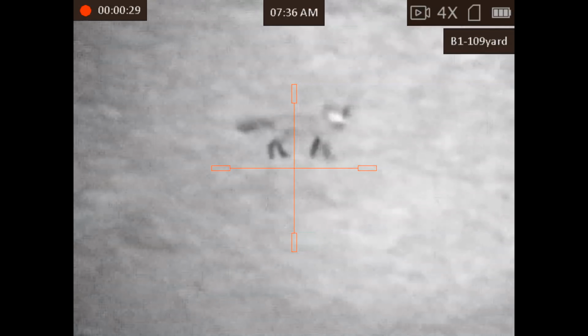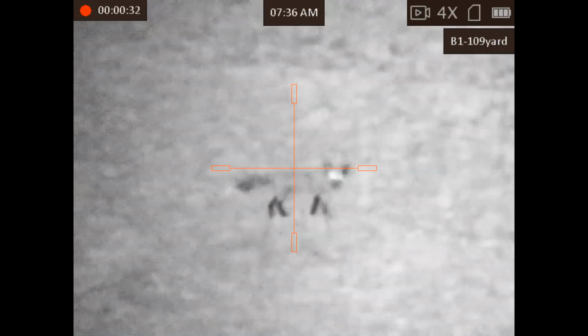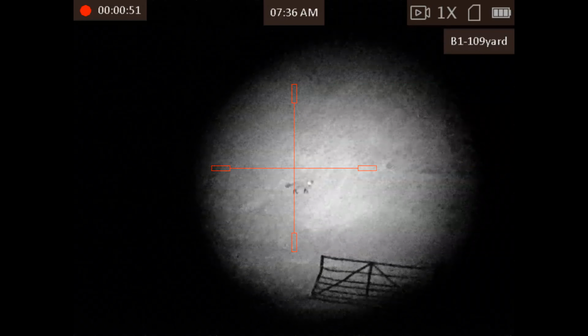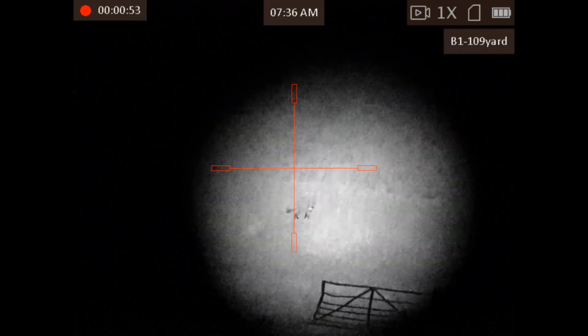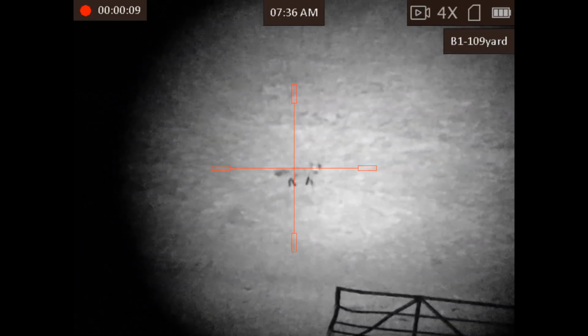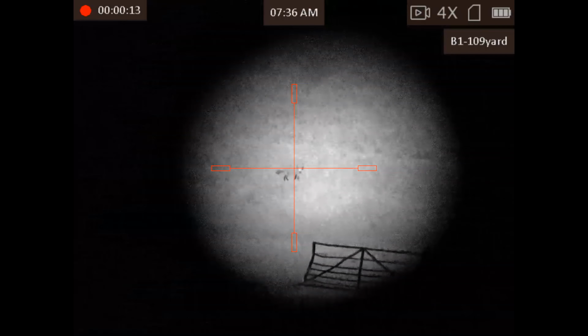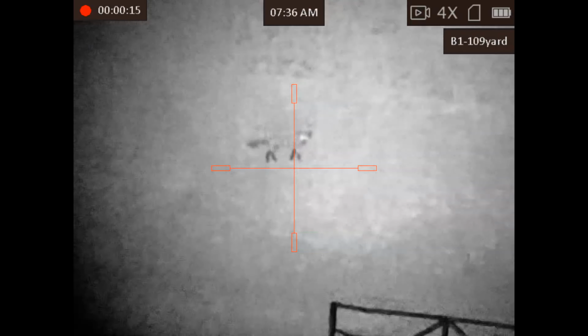It's probably about as sharp as that's going to go on that magnification. Still shootable on base mag just about. Zooming in again.